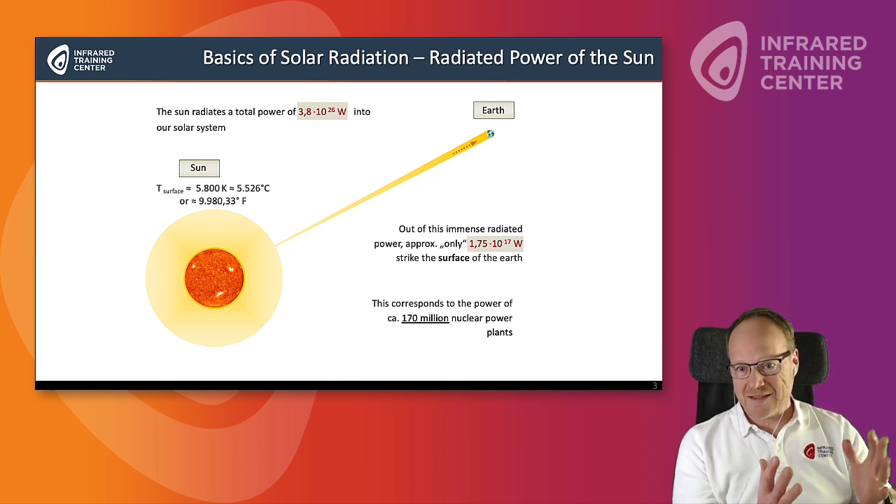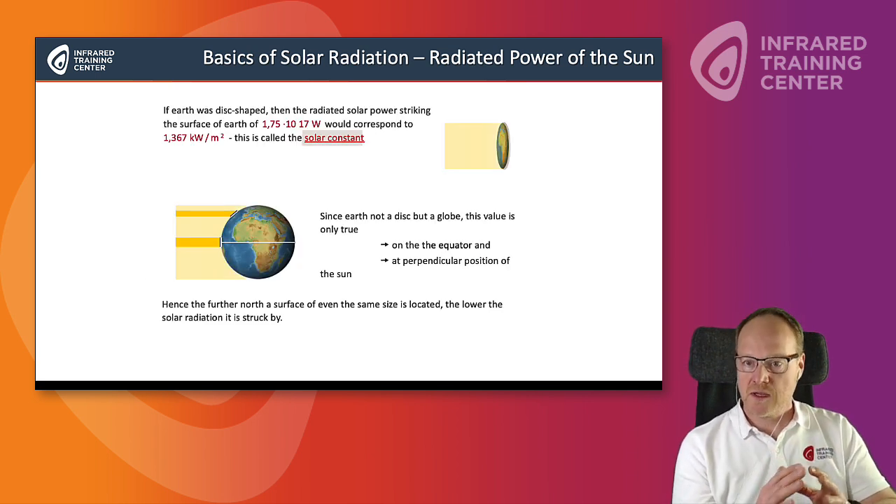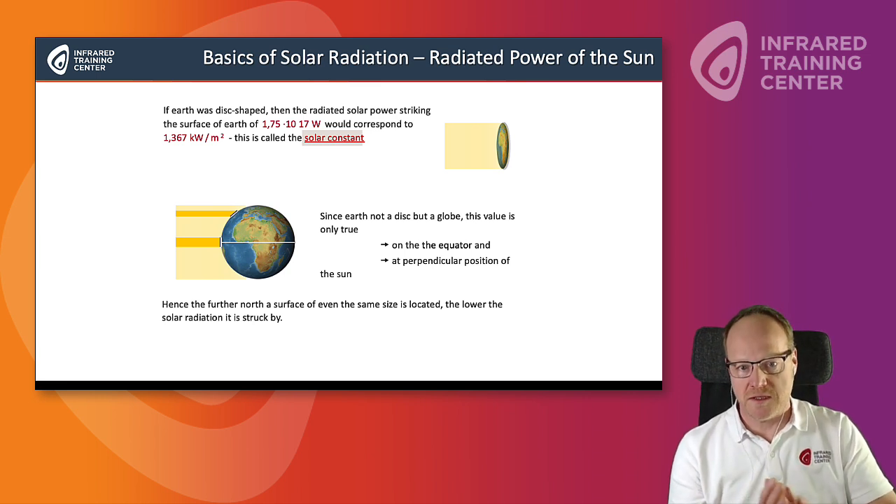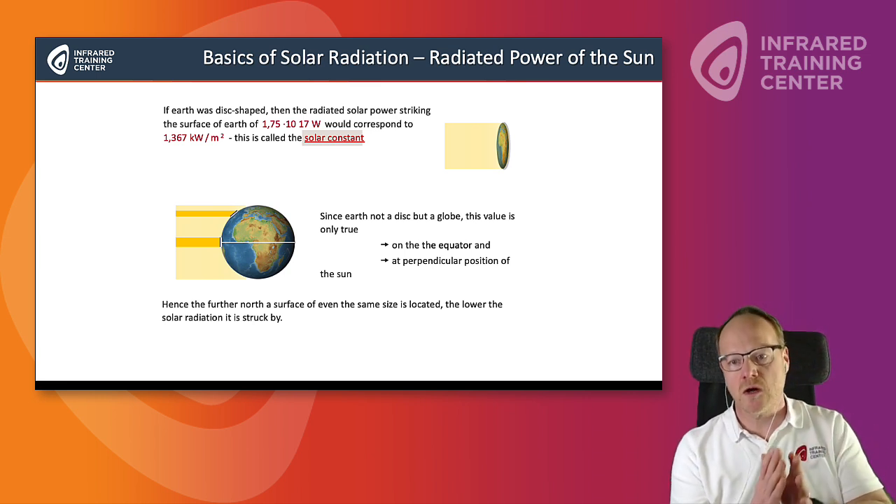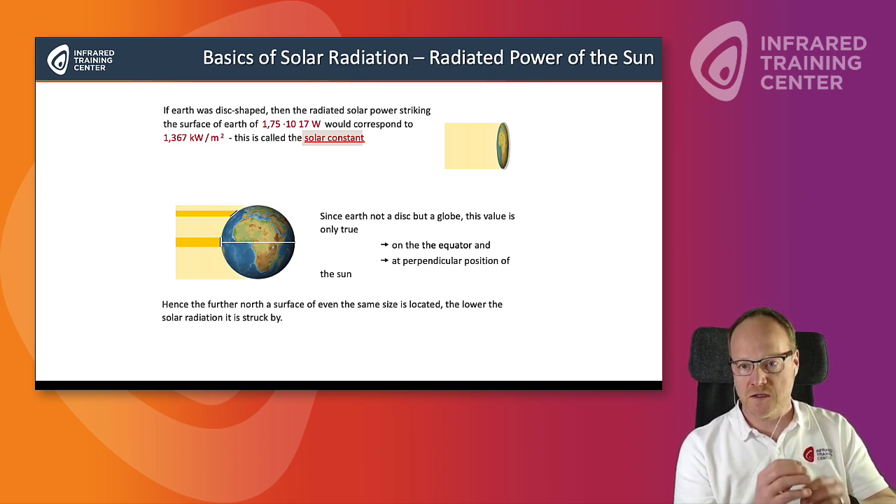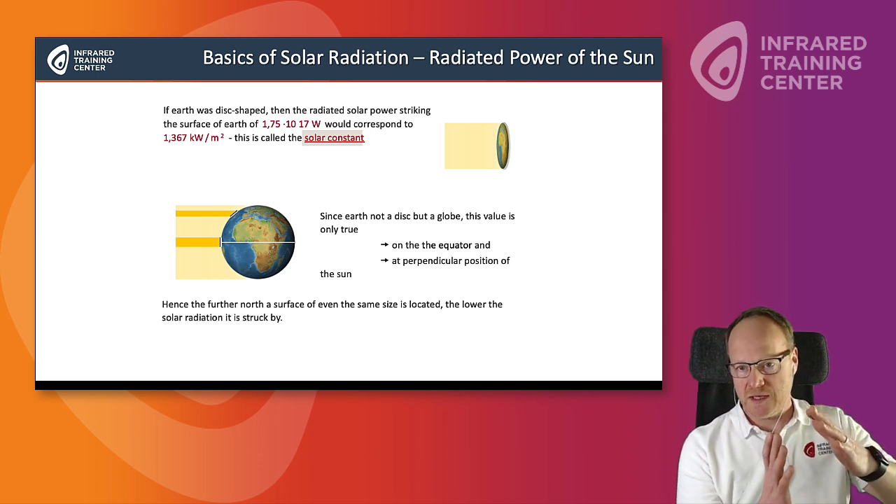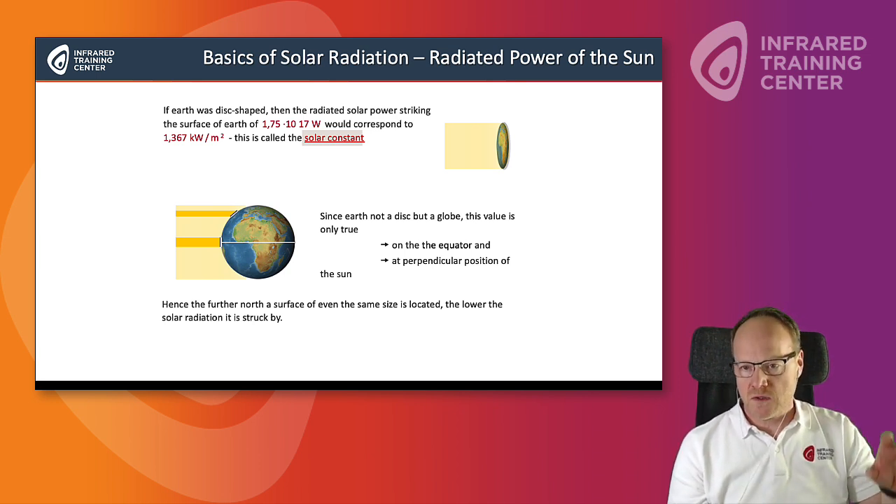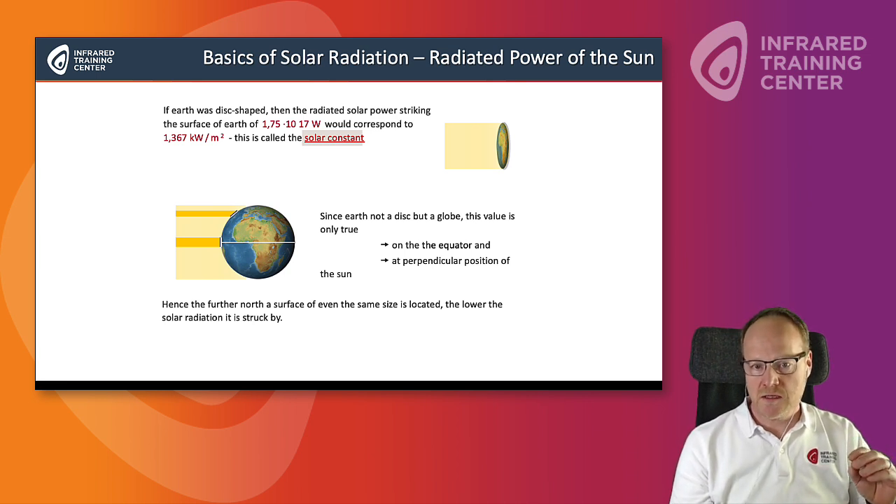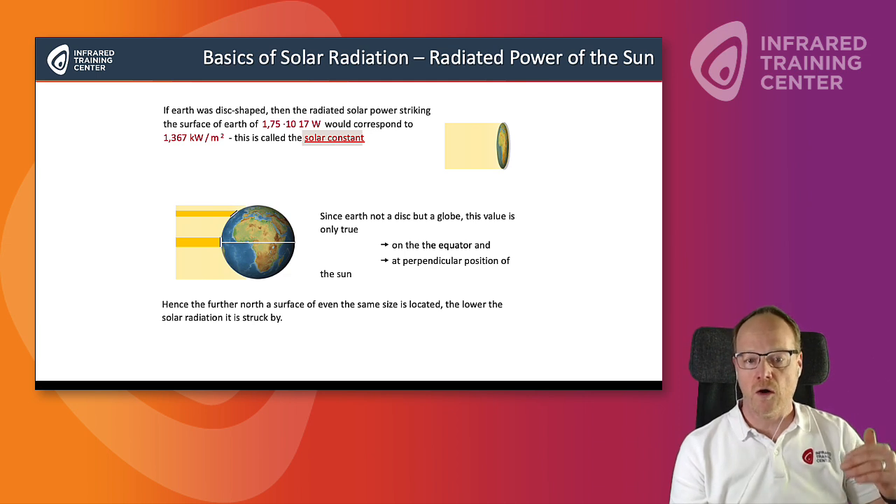As the sun is not a disk, it is actually a globe, we first have to simplify it a bit and imagine Earth would be a disk. And there's a so-called solar constant. This number describes how much radiation from the sun arrives at a certain surface of Earth. Now we know it is not a disk, it is a globe, which is inclined at a certain angle. This number, the solar constant, is only true at the equator and at a perpendicular position of the sun. So the further north you are on Earth, the less radiation strikes even the same size of surface.